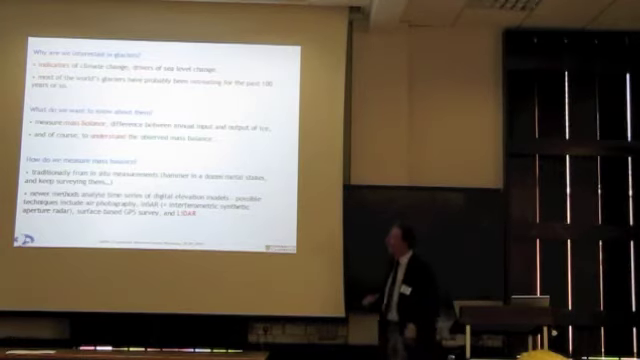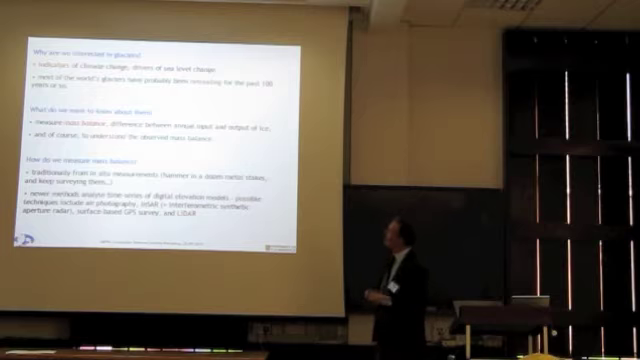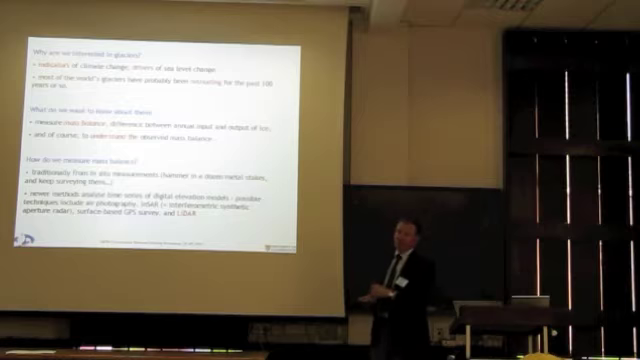pretty familiar with, really. Why should we do this in the first place? Why are glaciers interesting things? Well, they're indicators of climate change, they're drivers of sea level change. Most of the world's glaciers have been, as far as we know, retreating for probably the last 100 years or